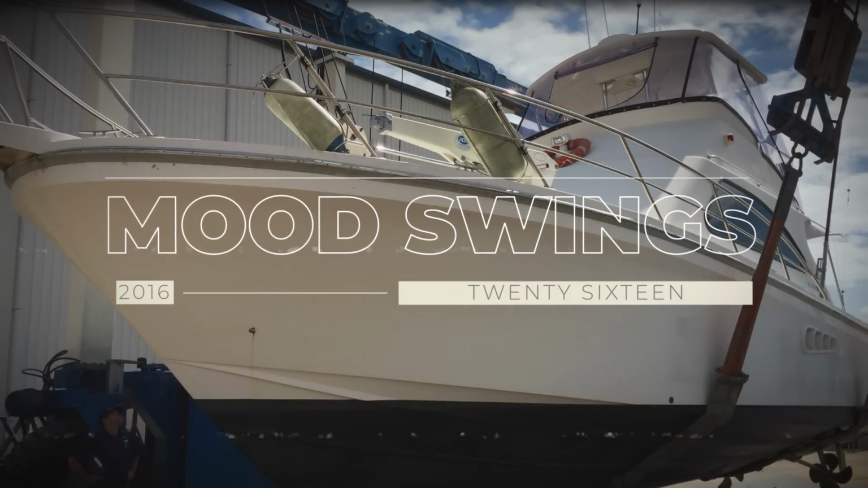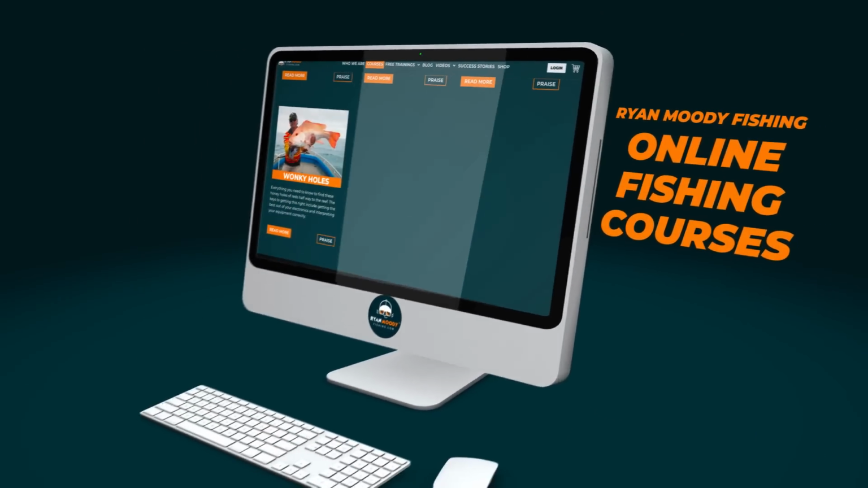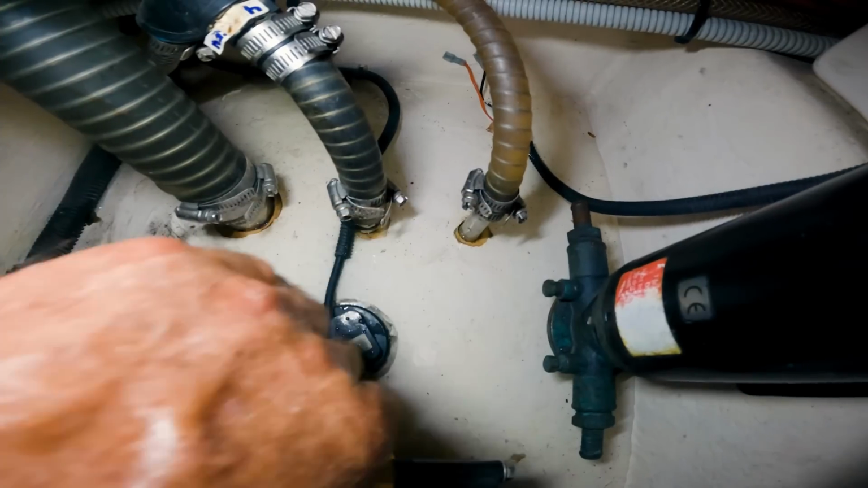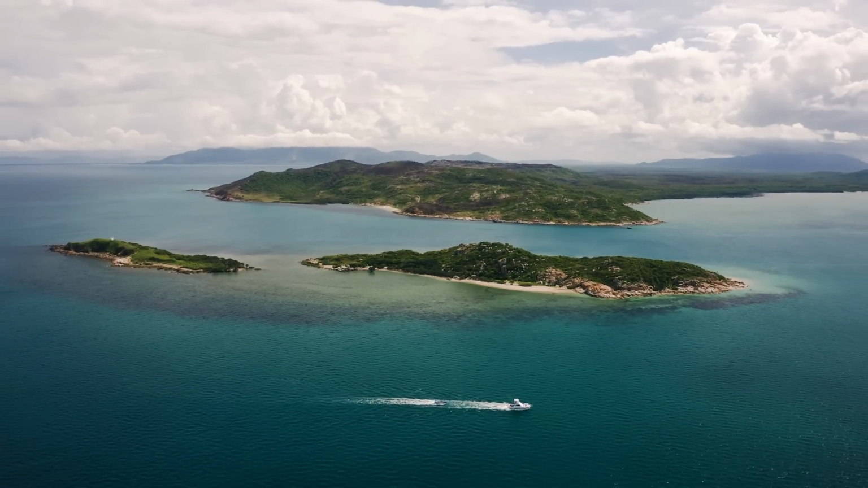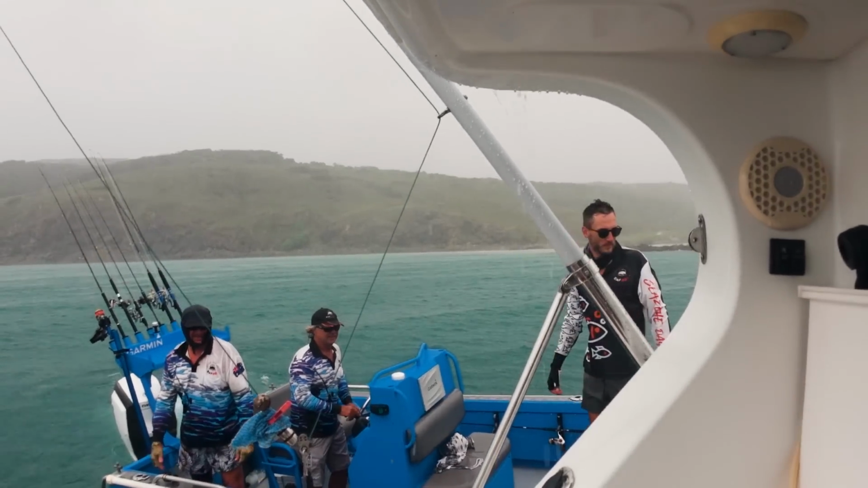In 2016 we bought a boat we aptly called Mood Swings, primarily as a platform to film our online fishing courses and to travel to remote fishing destinations. Our latest journey heading south was plagued by mechanical issues, but not to be deterred, we decided to head north after the repairs and put up with the challenges associated with monsoonal weather.